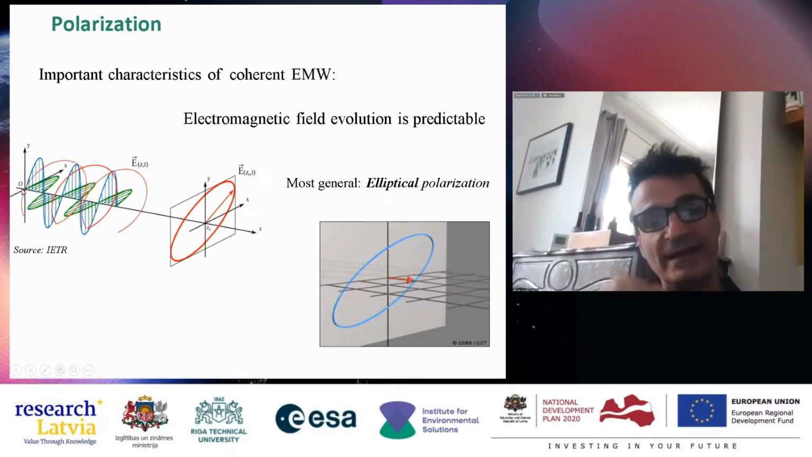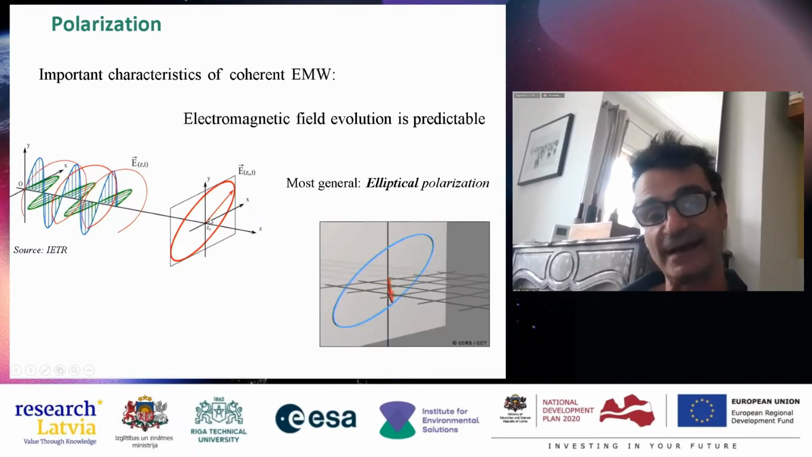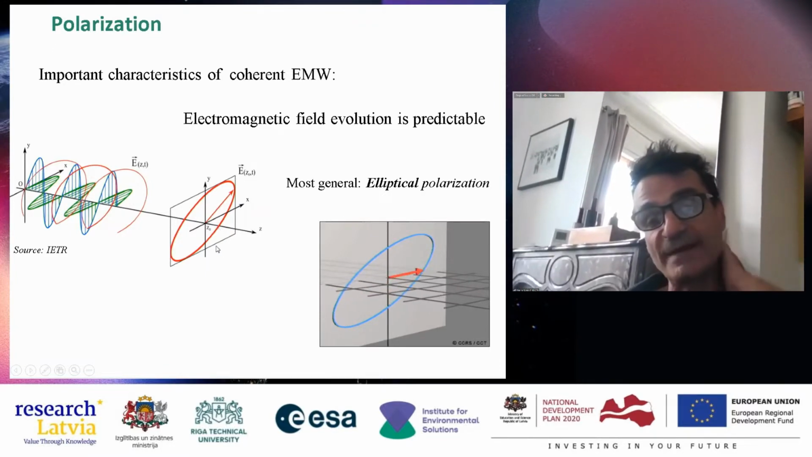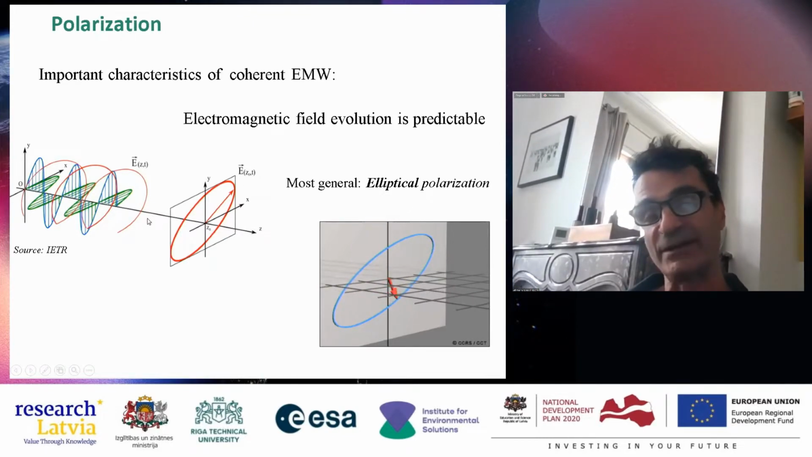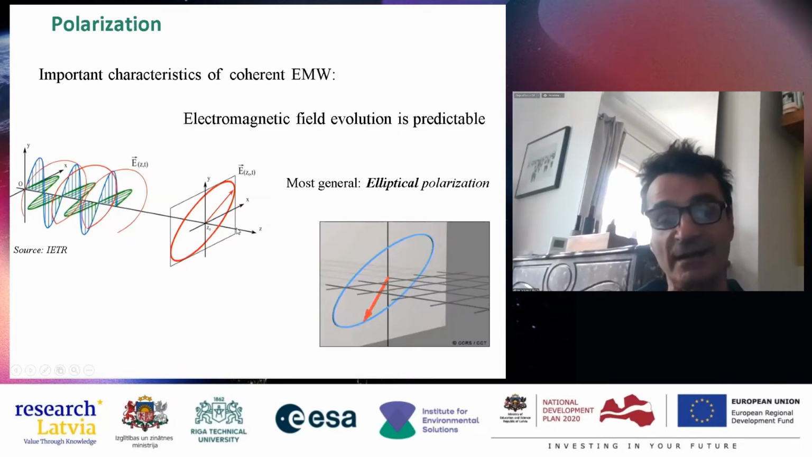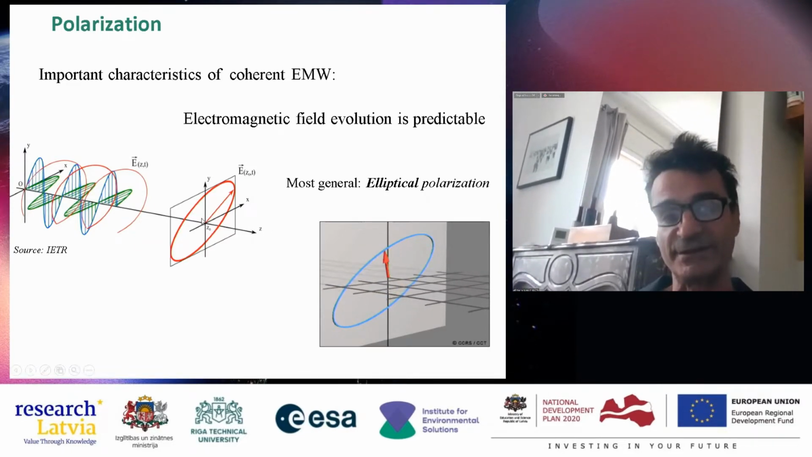When the electromagnetic wave is propagating, the electric field and the magnetic field, which is orthogonal, always move in the plane which is perpendicular to the direction of propagation of the wave. And the most general polarization for a coherent wave is an elliptical polarization.